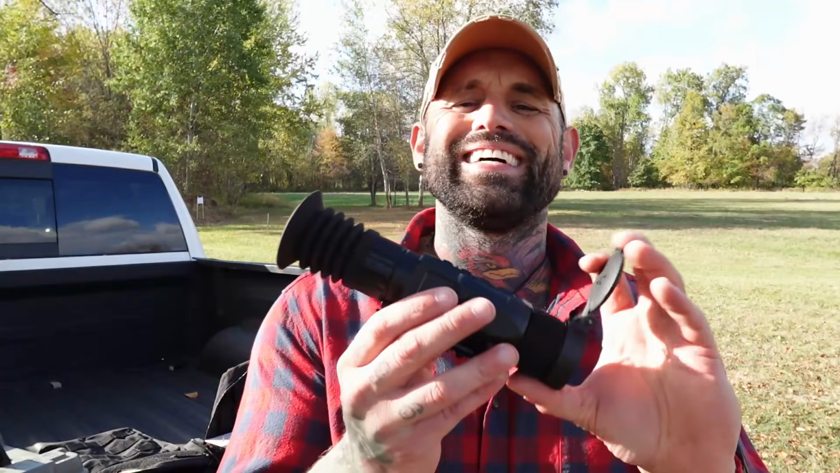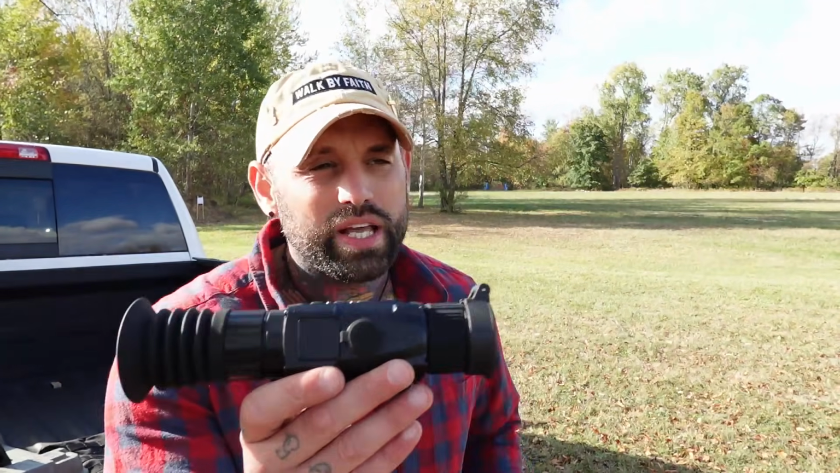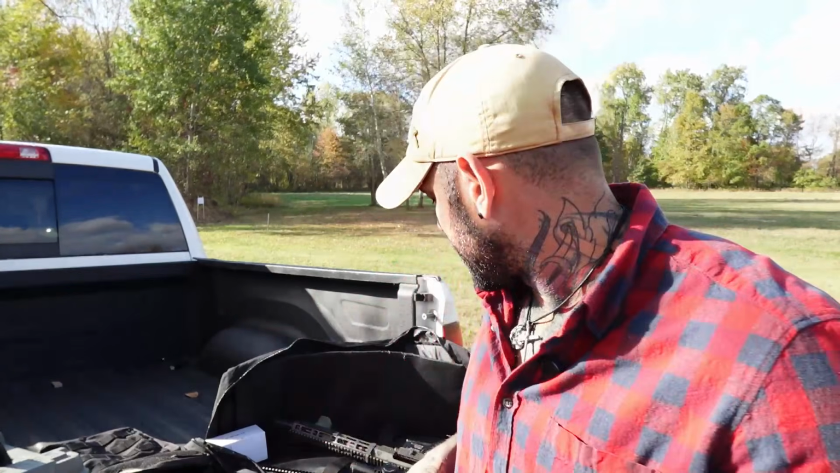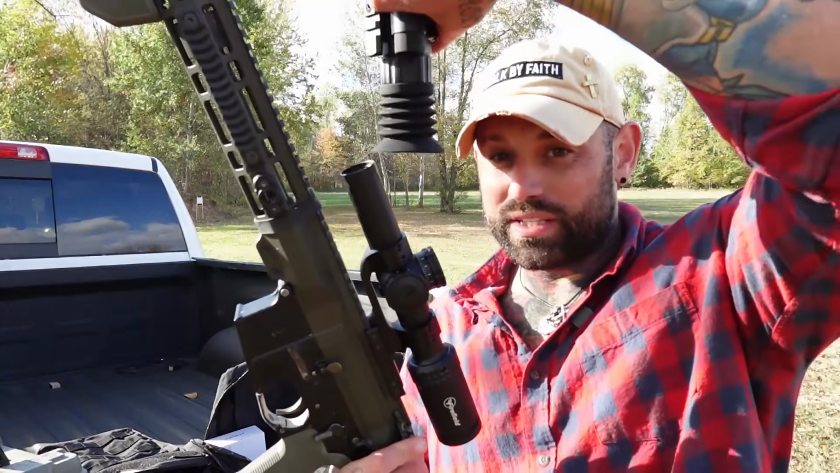All right, the last con about the Hydra, in my opinion, for those guys that want to use a higher powered, higher magnification scope, like a 4-16 or a 5x25, this will not work with it. What I mean by that is when you take something like an LPVO that is a 1-10, and you put this up to the screen, the magnification stock on this is 1.5.